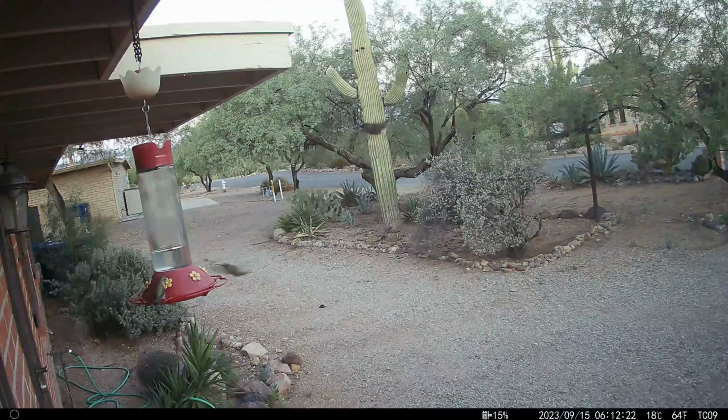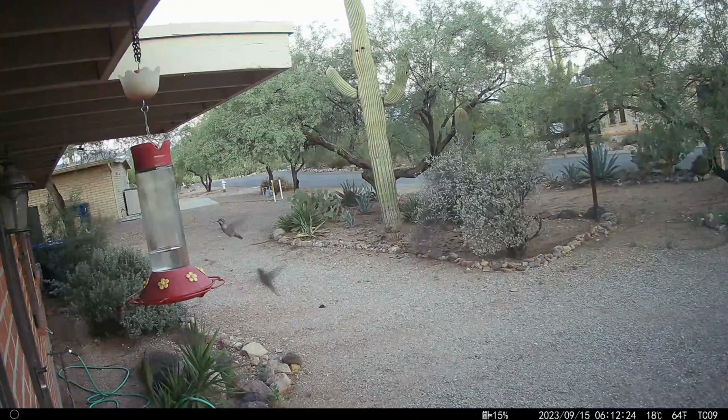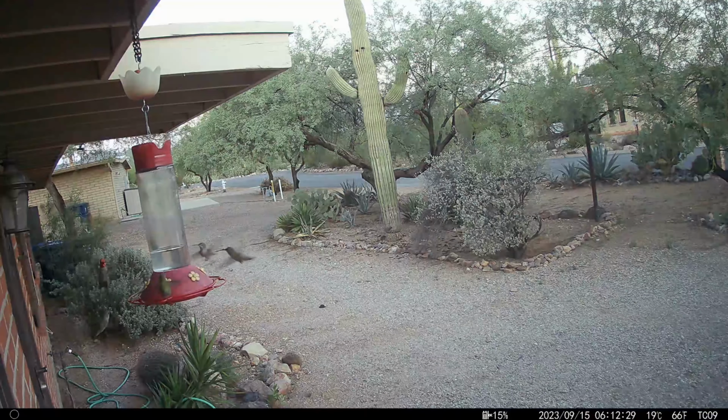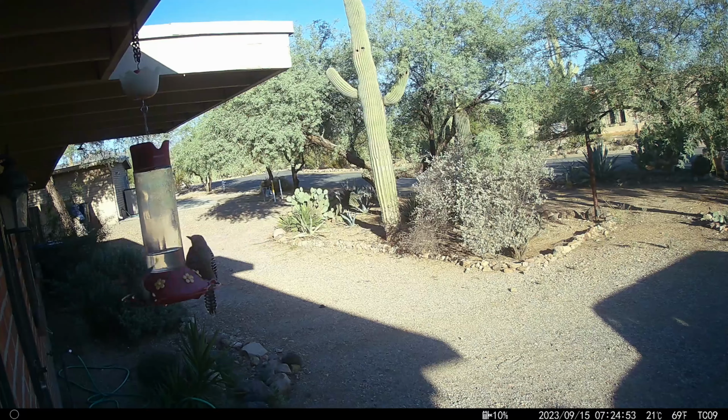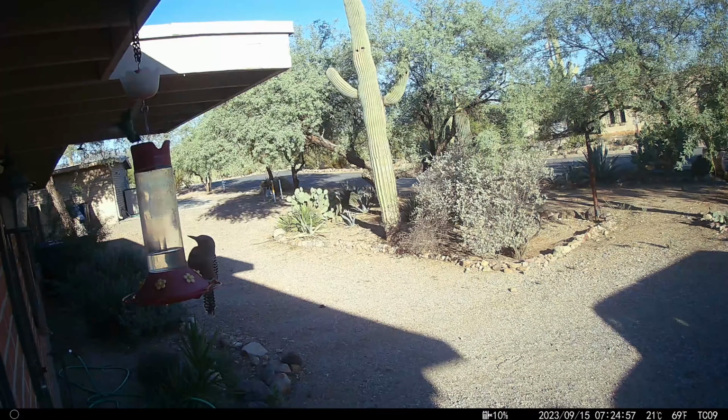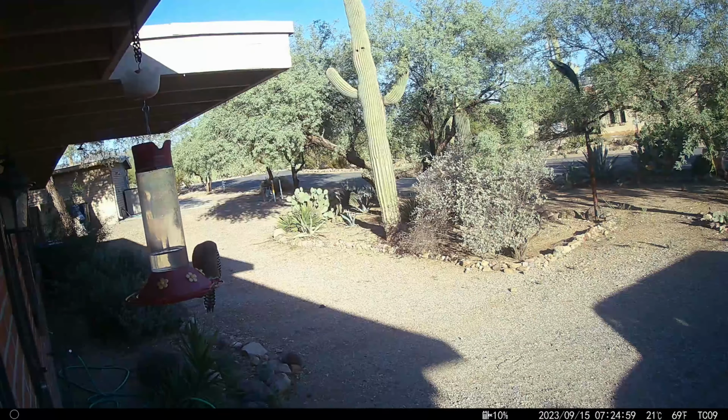After these hummingbirds, though, we're going to transition to a very different animal using the bird feeder, which is bats. But first, I guess we have to show this hummingbird getting perturbed by the Gila woodpecker hogging all the nectar.